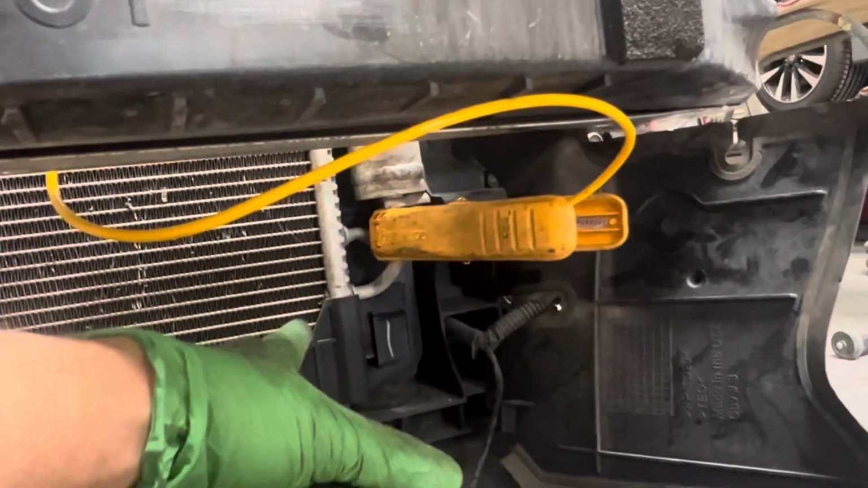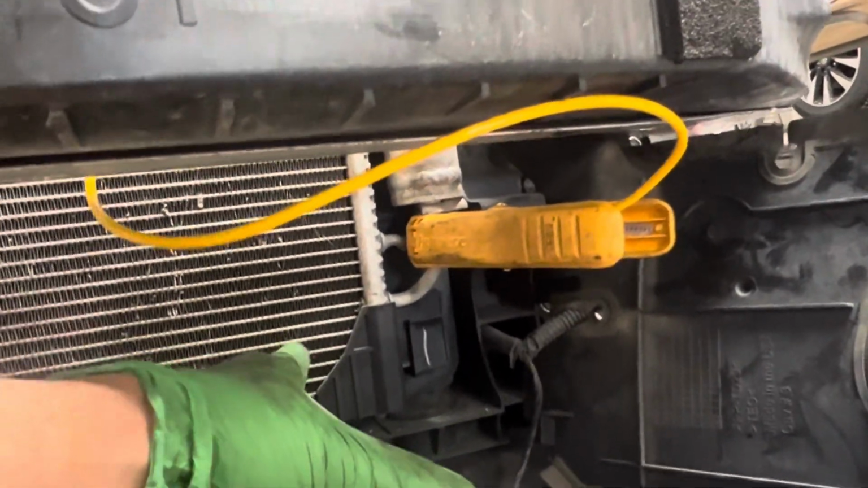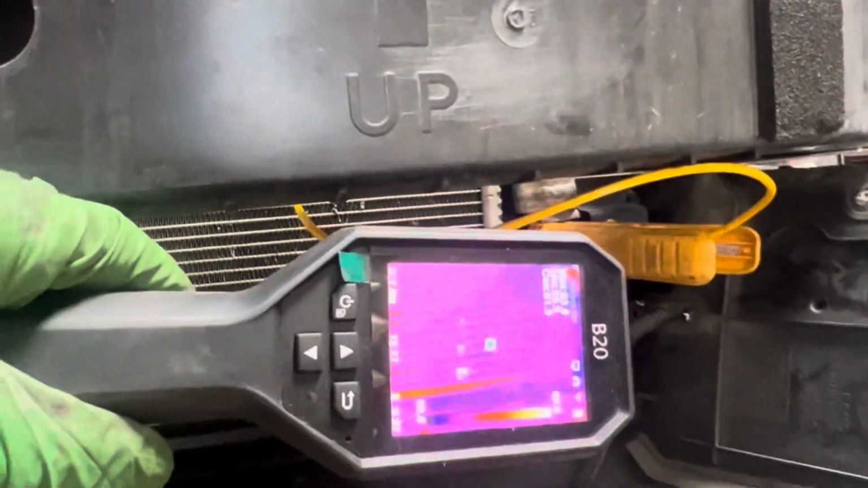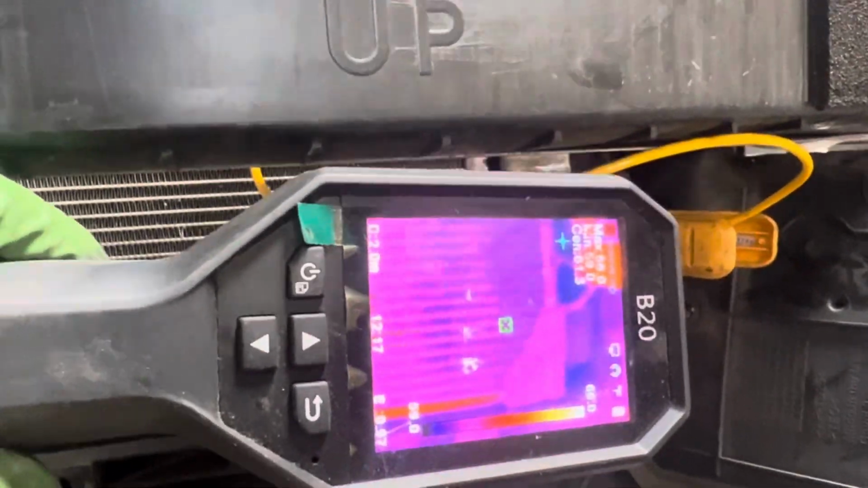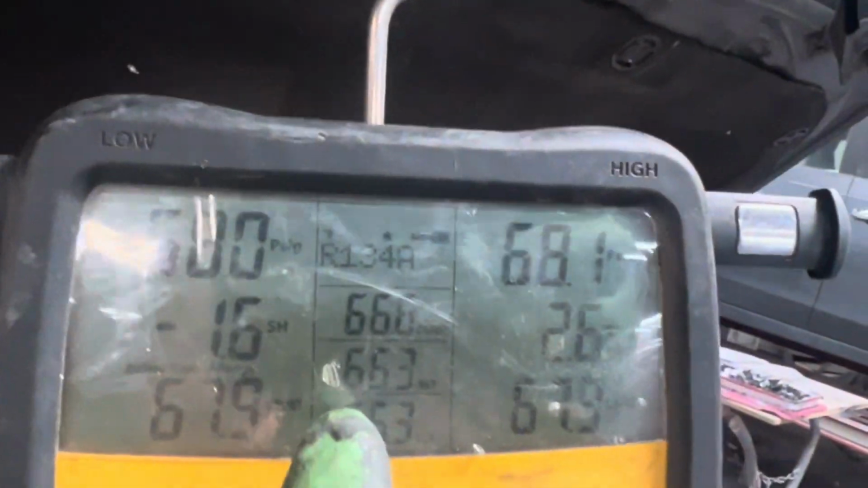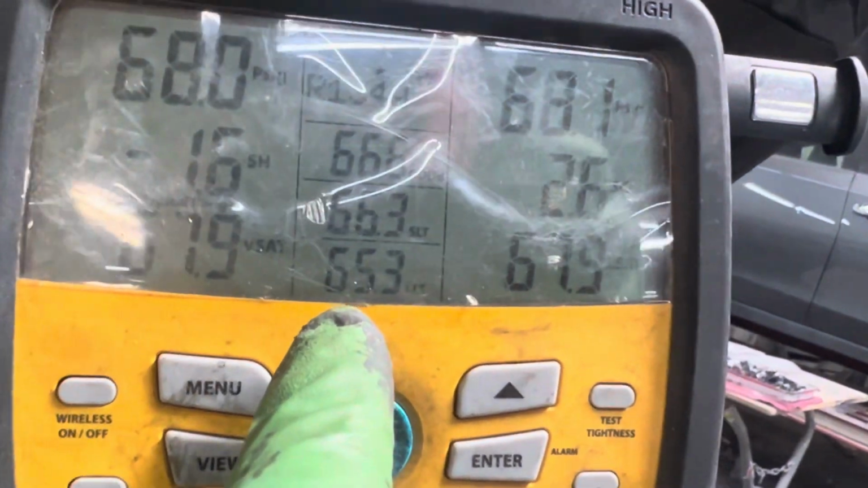The bottom few rows, 1, 2, 3, 4, 5, 6, 7, are supposedly filled with liquid refrigerant. If we look at their temperature, it says 66 degrees, 65.3 degrees.